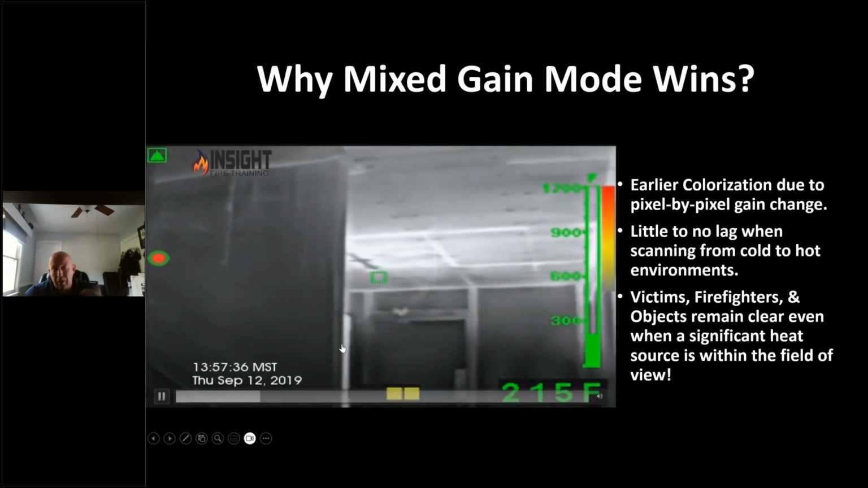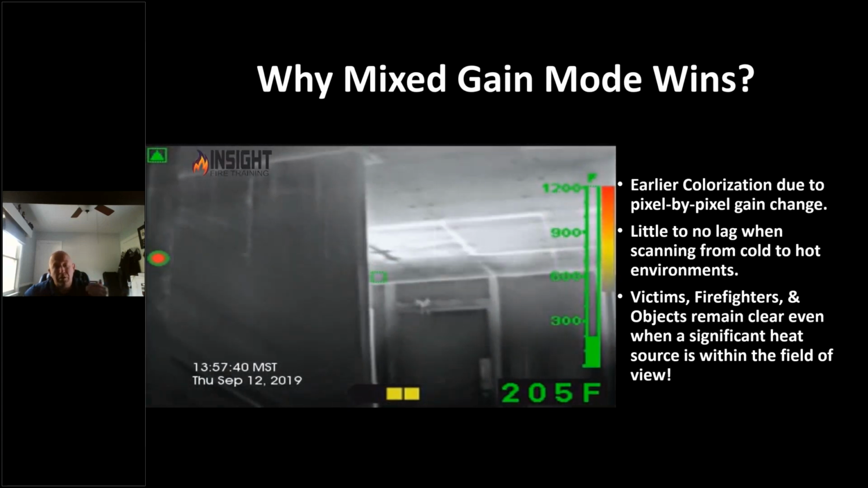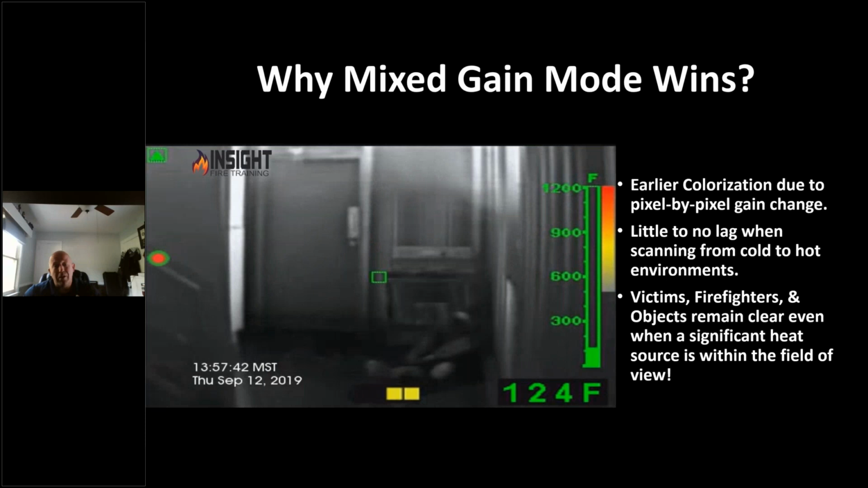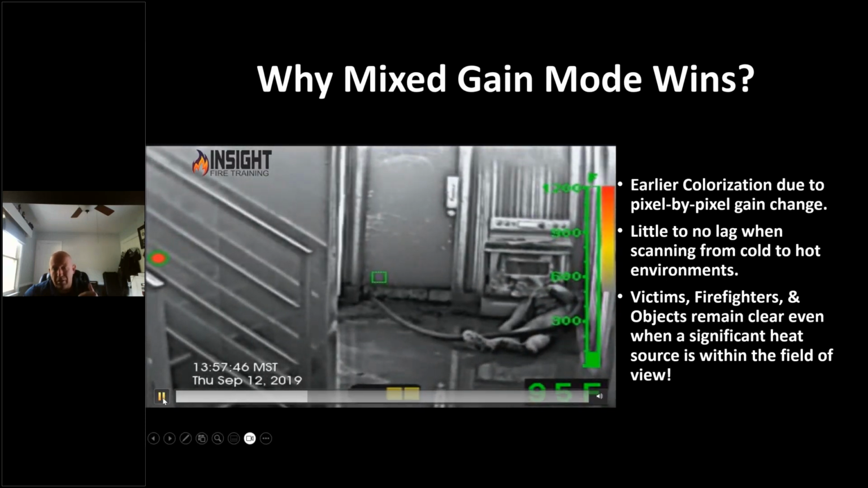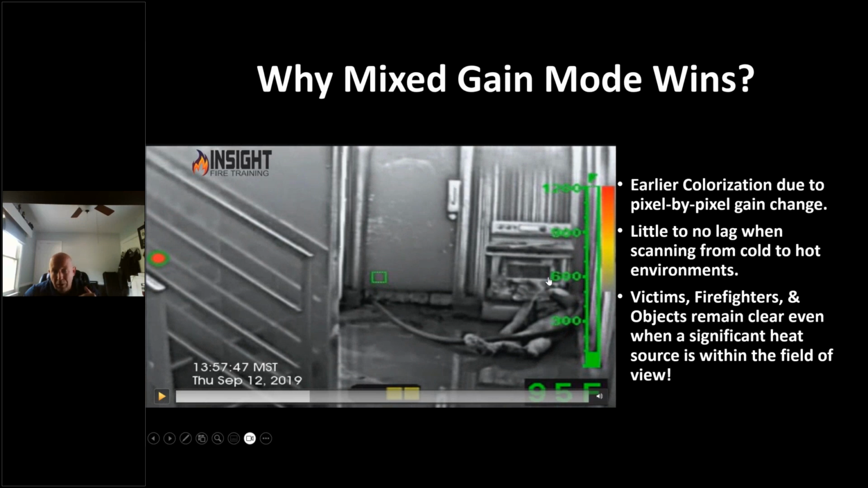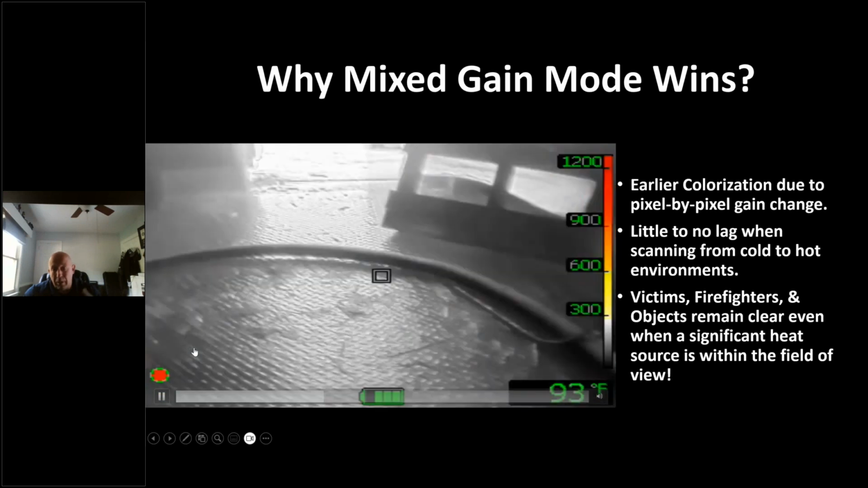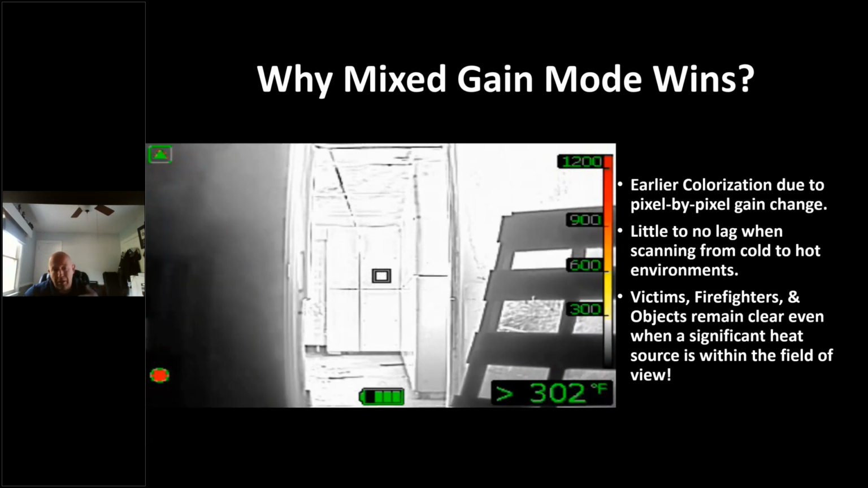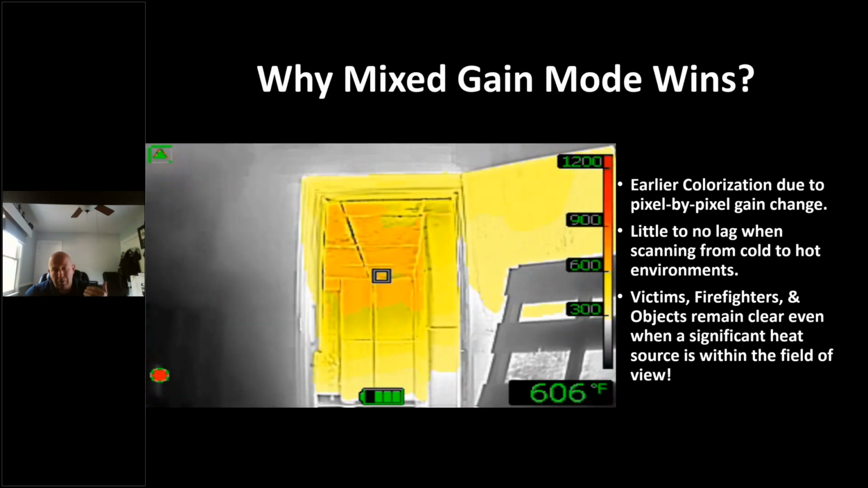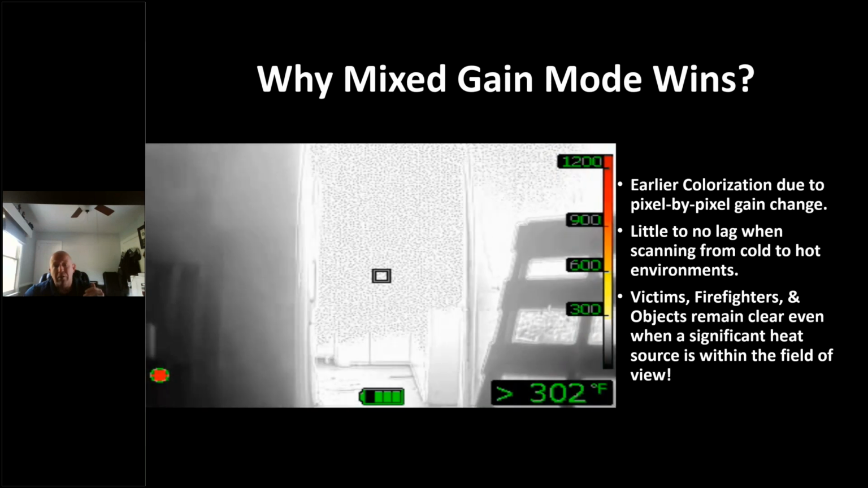Check out the Bullard. In low sensitivity, fire's to my left. Bullard doesn't work as well in low sensitivity. Watch what it does in high sensitivity. It has one of the best images in high sensitivity. You can see the victim, you can see the door handle, see the hose line. You keep that camera in high sensitivity, you're going to see everything. But when it goes to low sensitivity, you lose detail. This is the FLIR. You have a delay, a grainy effect, and then color. FLIR has one of the better images in upper temperature ranges out there.